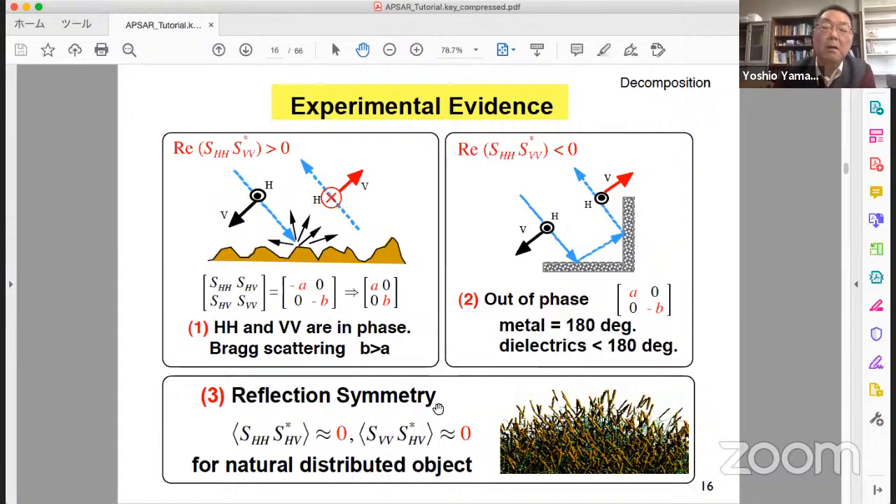The third evidence is called reflection symmetry. This applies for natural distributed objects such as forest or trees, crop fields, bushes.